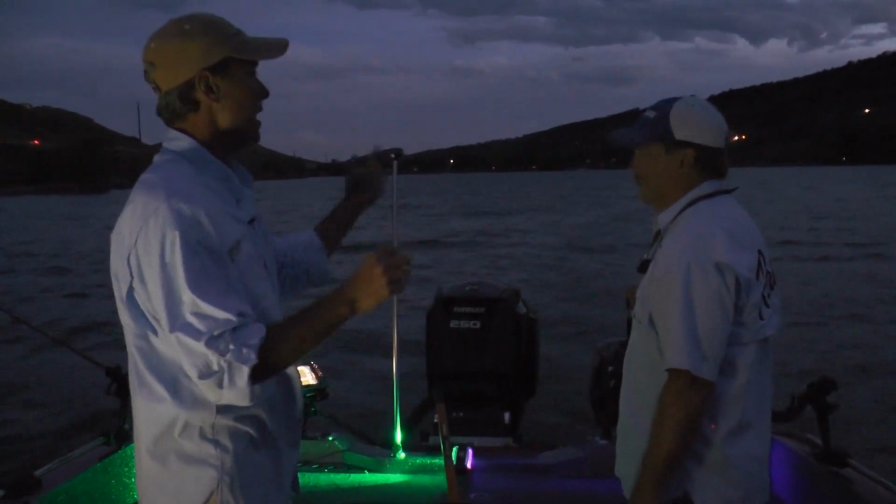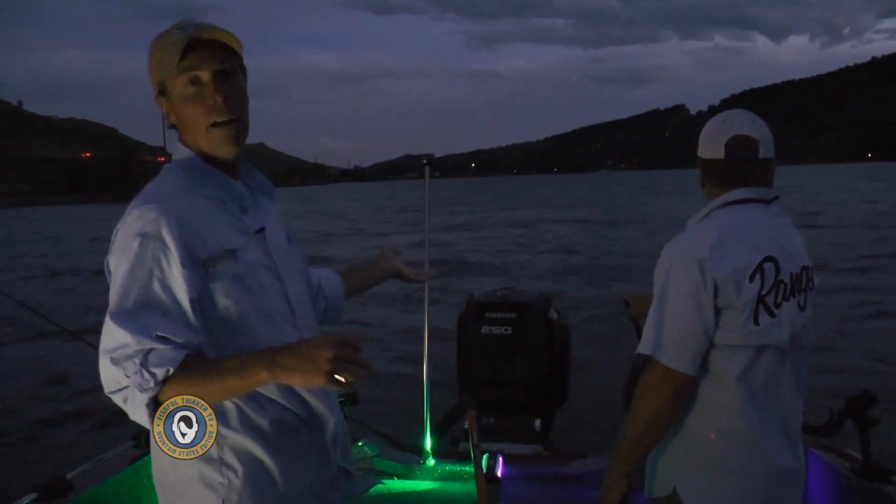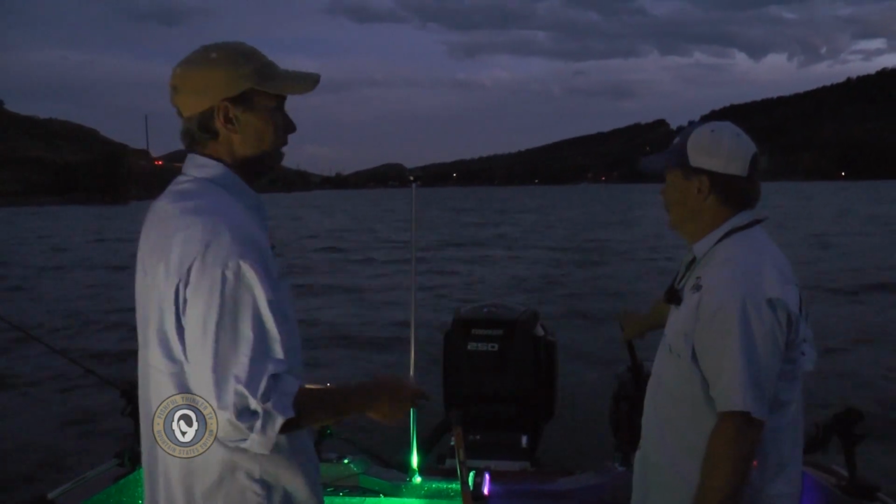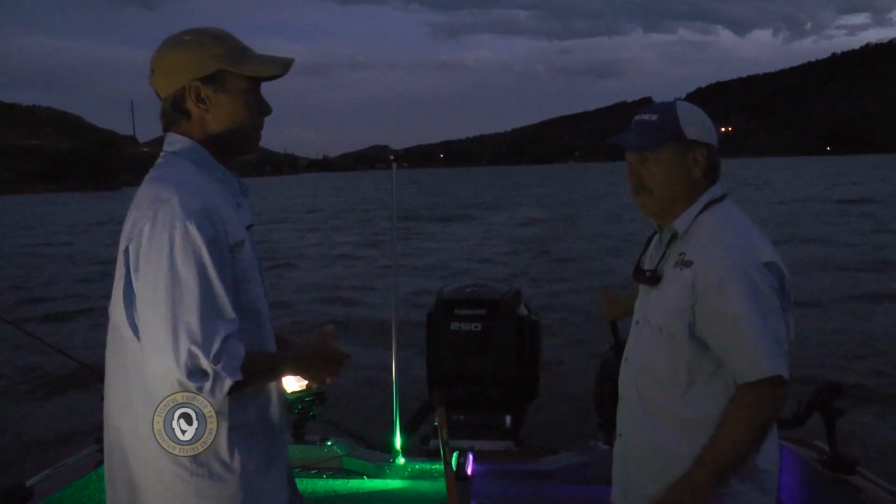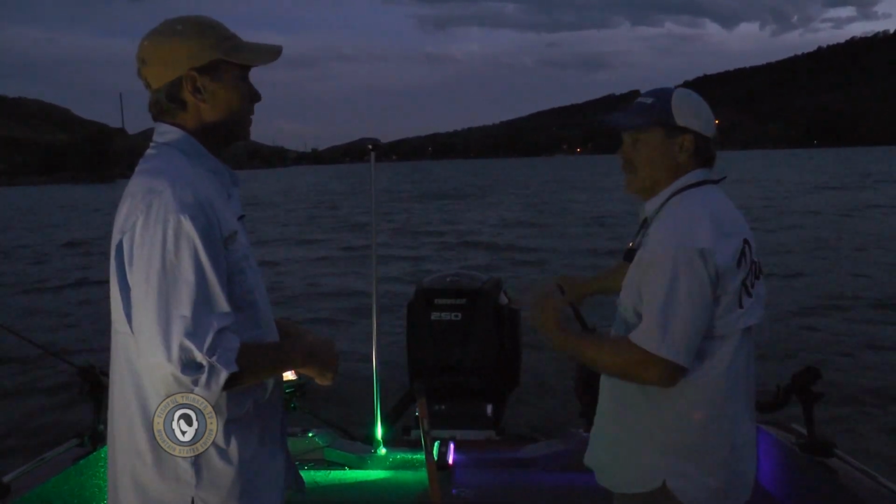How far behind is the plug behind the board? How far is the board from the boat? How fast is the boat going? Which direction in relation to the wind, current, and the terrain you're fishing, and everything else, not to mention the lures themselves. Right, and where are you turning? Was it on the outside? Was it the inside? Was the board stalled? You've got to pay attention to all those details.